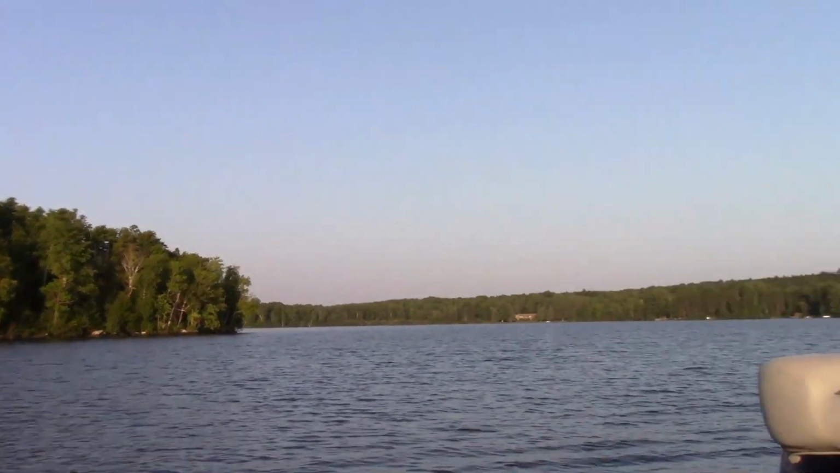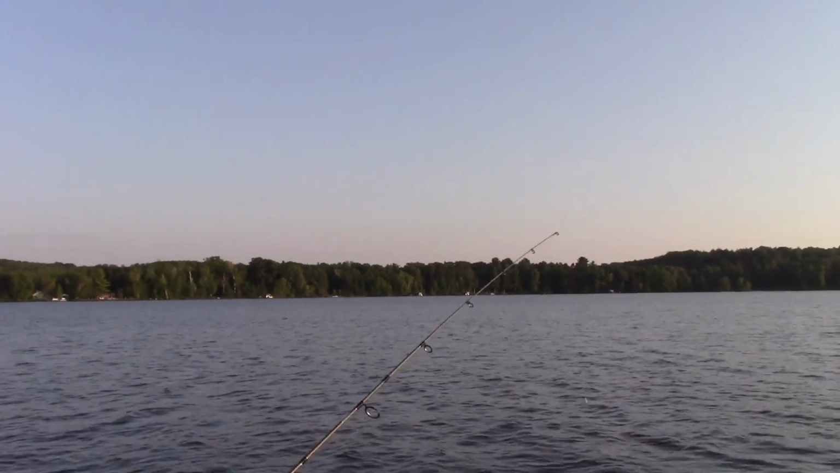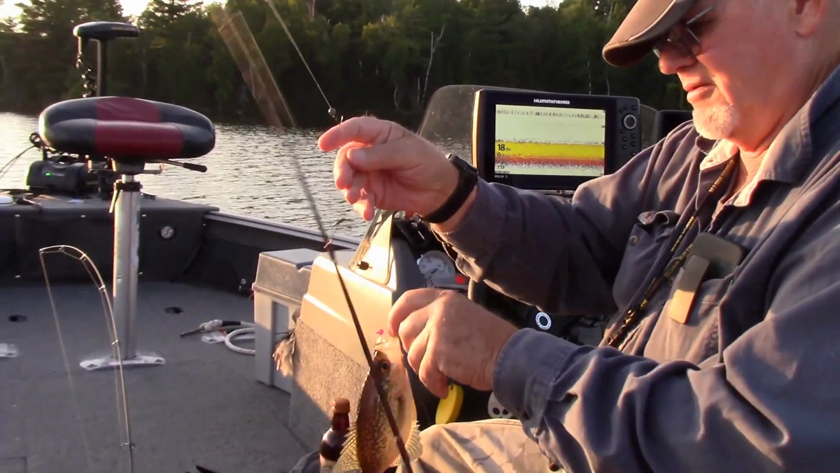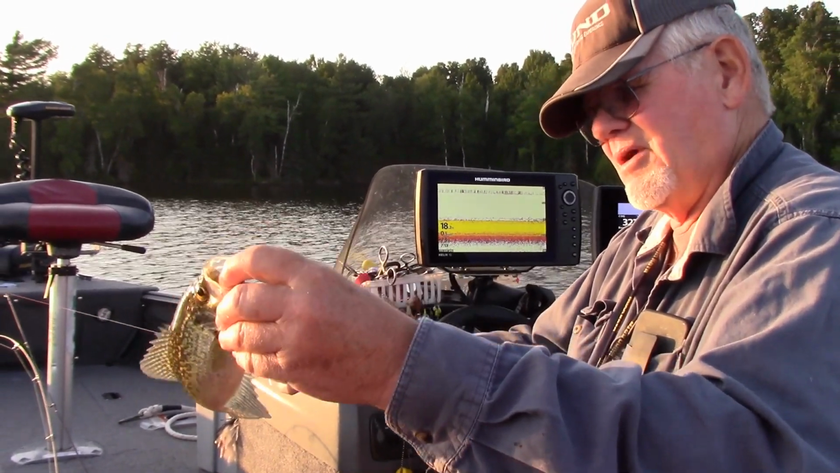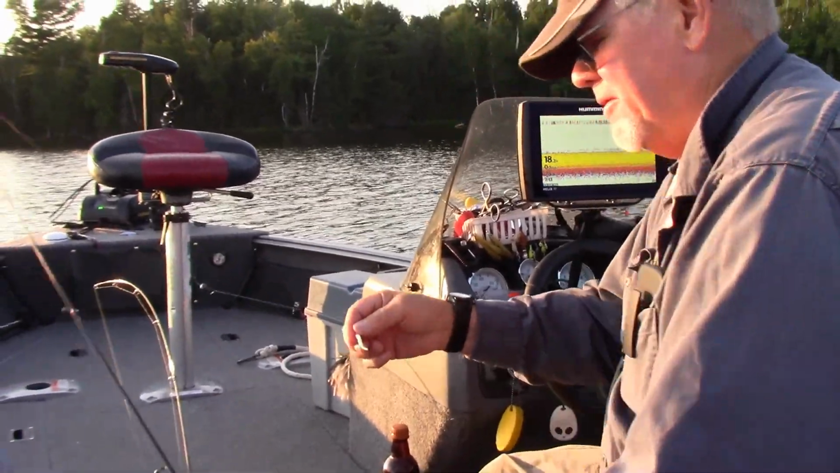I think our loon friends are, oh, you got a fish on over here. Yep. Oh, and a fish off. And the fish off. Another crappie. It feels maybe it's a bigger fish. That's a decent fish. Oh, yeah. Not a bad little guy. Decent little crappie. We'll throw him back though. Go back and get bigger.